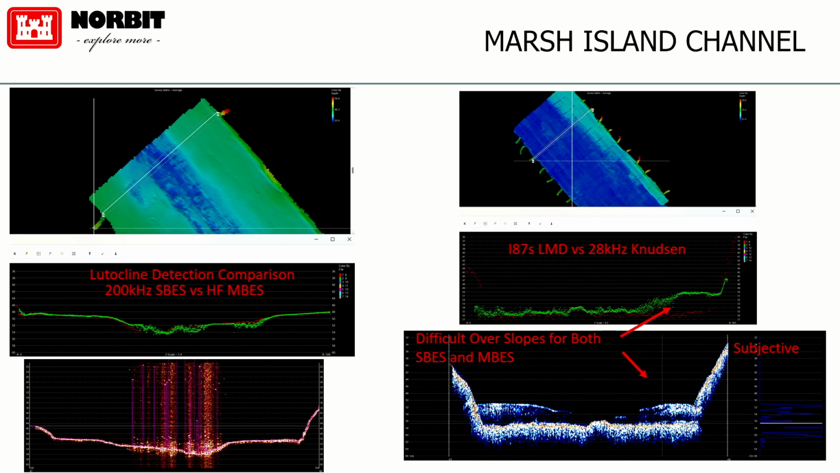We found, as I said, some interesting things. On the one hand, the layered media detection at 90 kilohertz center frequency with an FM pulse was effectively matching, almost identically, but it was matching very well the 28 kilohertz single beam.